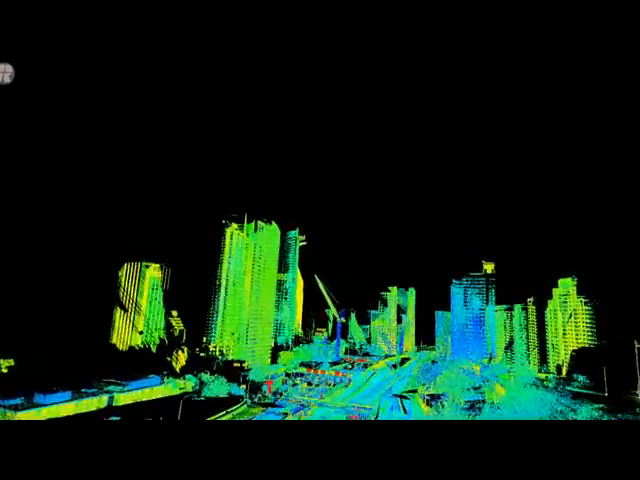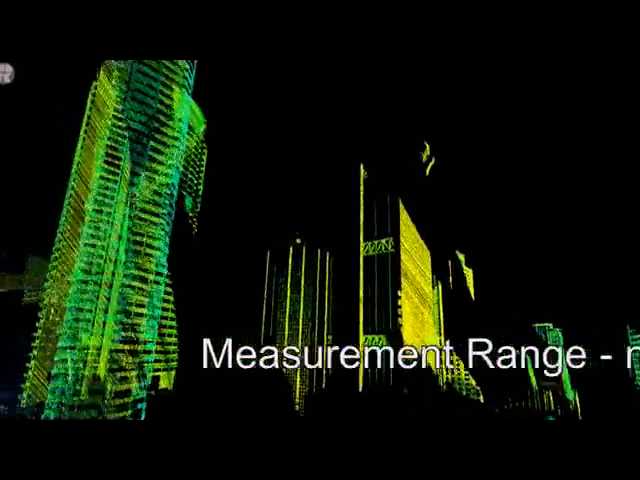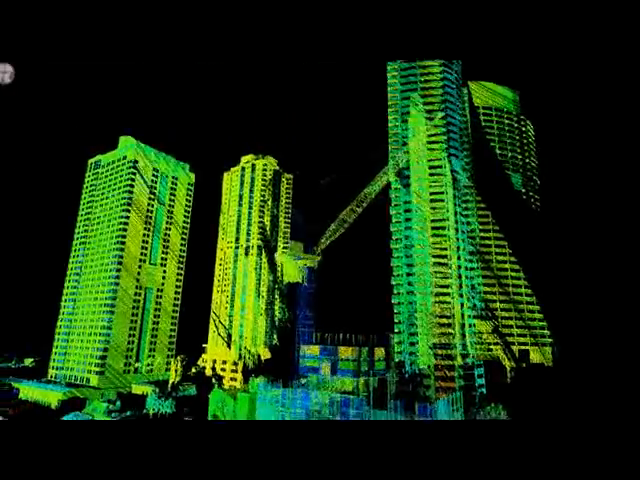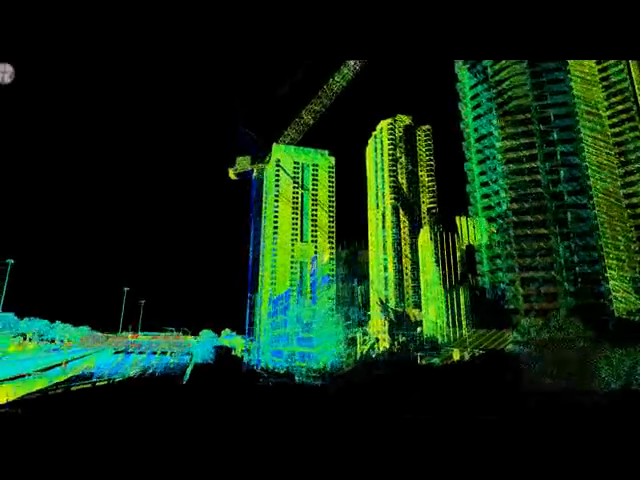This is a very nice fly-through of North Sydney, where we've got some tall buildings up to 30 to 40 stories tall. Very good look at the maximum range of the VMX-250 lasers, up to 500 meters. This is unique in mobile mapping systems. It's important to remember this has all been shot in just two passes along the main highway down there.